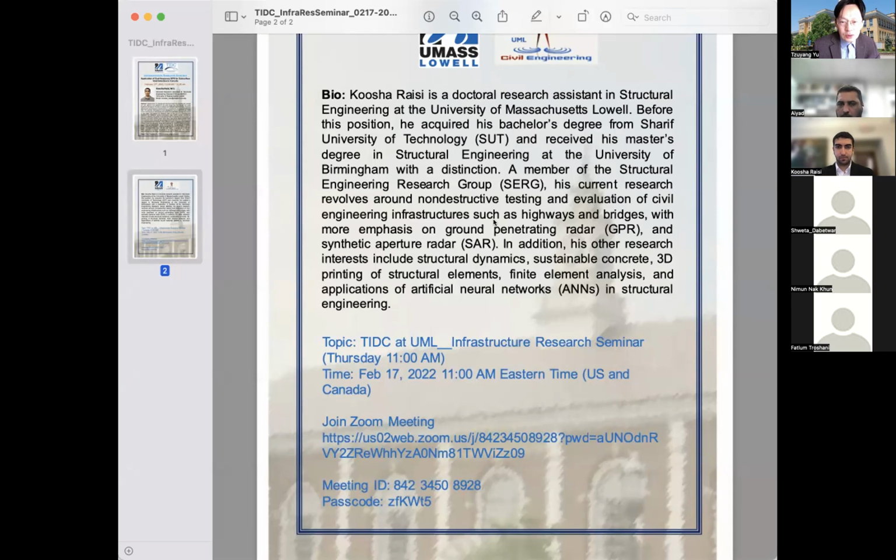He is a doctoral research assistant in structural engineering, and he received his bachelor's degree from the famous Sharif University of Technology and his master's from the University of Birmingham, both in structural engineering. He's now a doctoral student in the structural engineering research group at the Department of Civil and Environmental Engineering at UMass Lowell. His research interests are in ground penetrating radar and signal processing, concrete and numerical simulations.